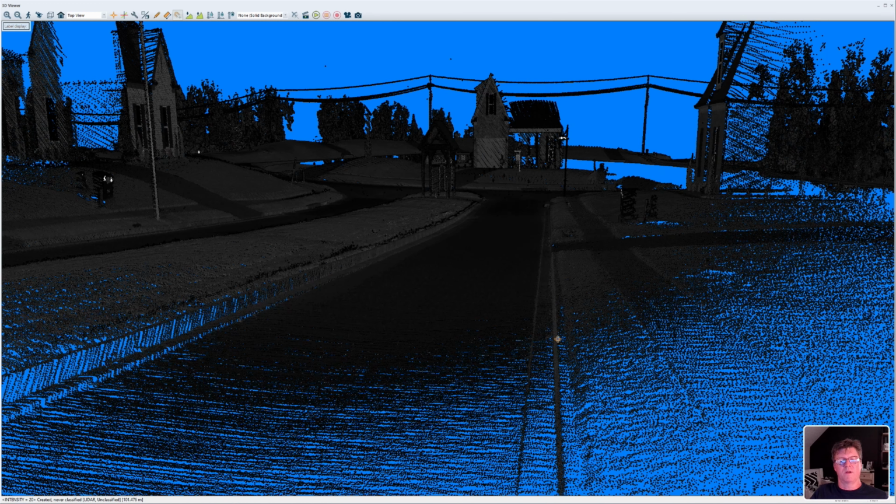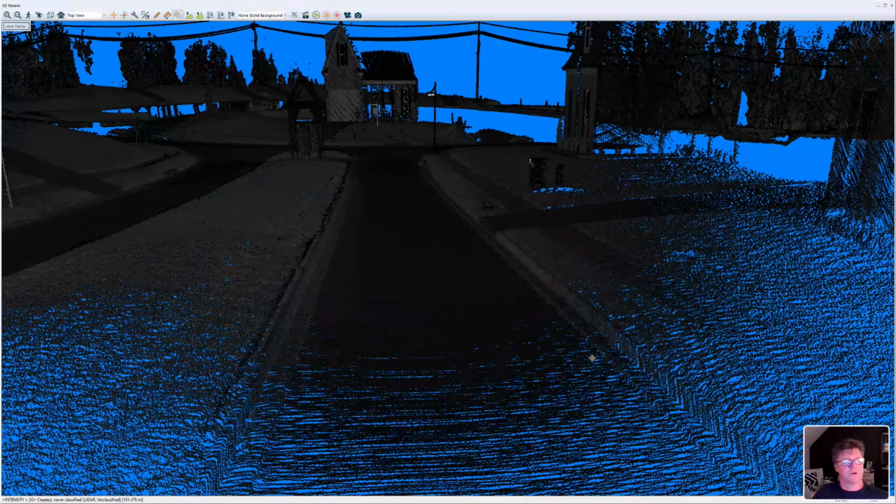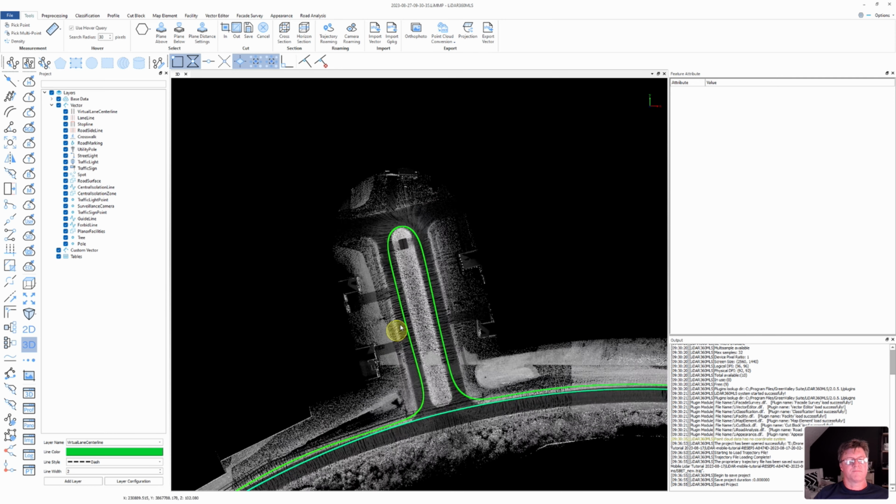But when we go and look at it in LiDAR 360 MLS, that's where you sure enough see the details of that. Now we are in LiDAR 360 MLS. We have our trajectory displayed here, and if I want to turn that off, I can. Anyway, let's leave that on for right now.